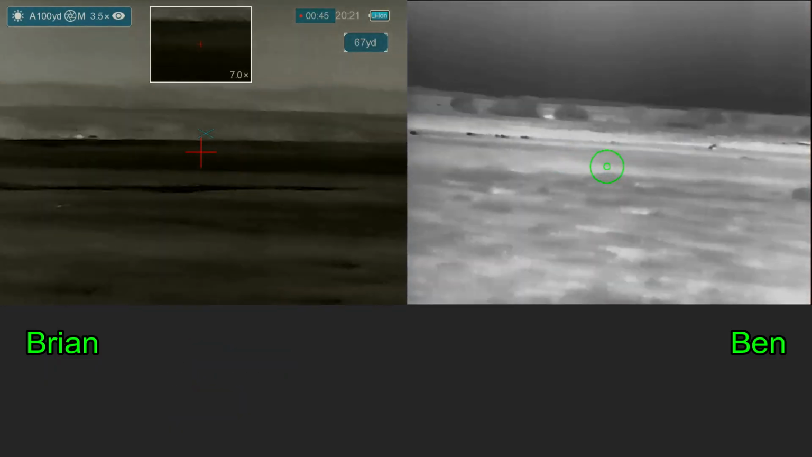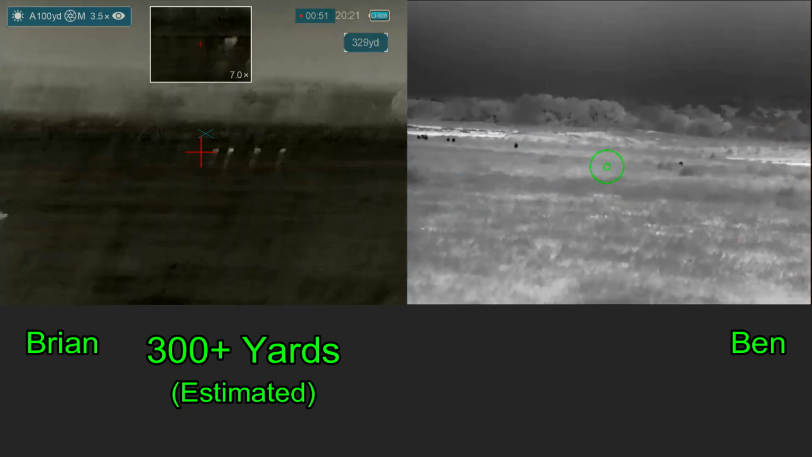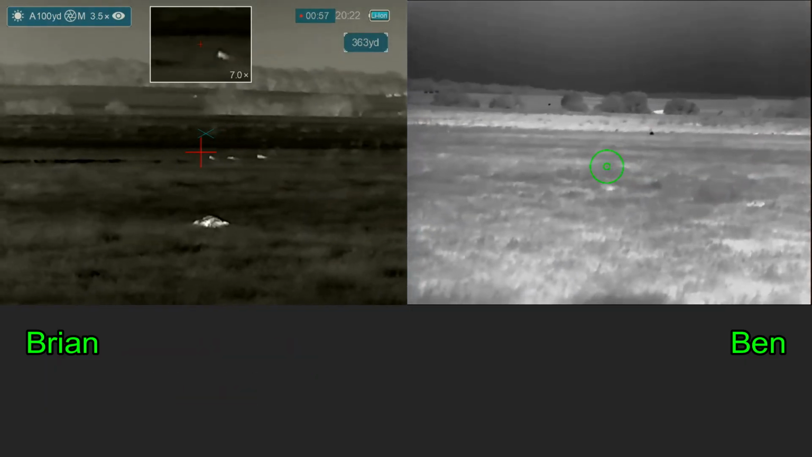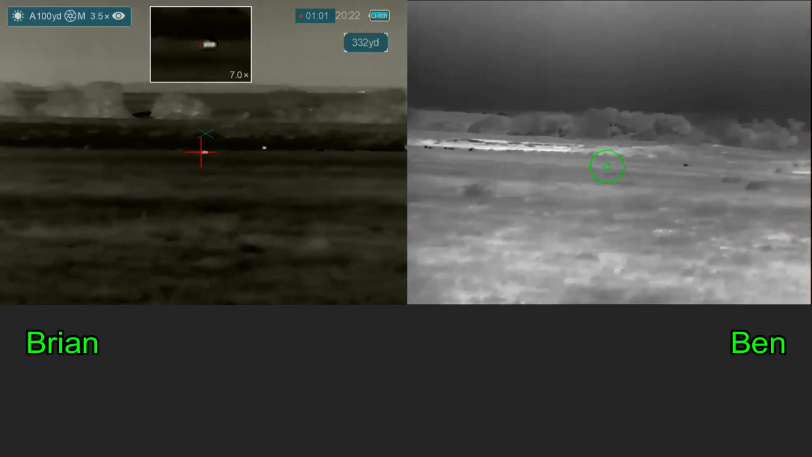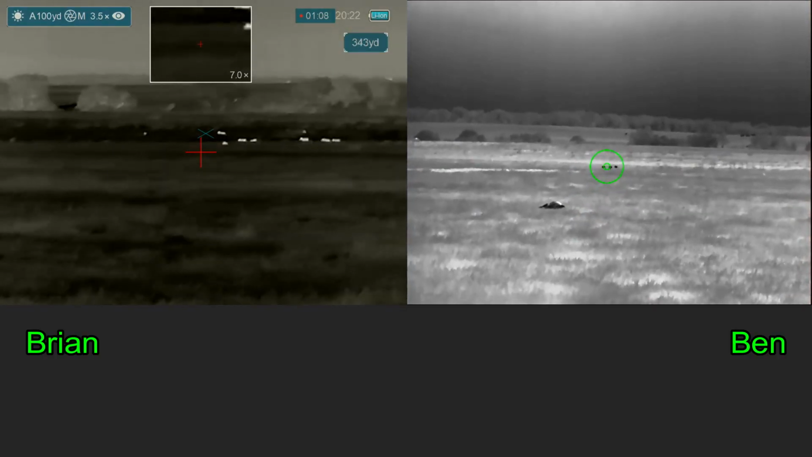That's 3 hogs shot, 2 hogs definitely down so far. Oh, look at him go. Those were some wishful thinking on my part, and I'm just not converting with the right lead and holdover for the distance. Nope.